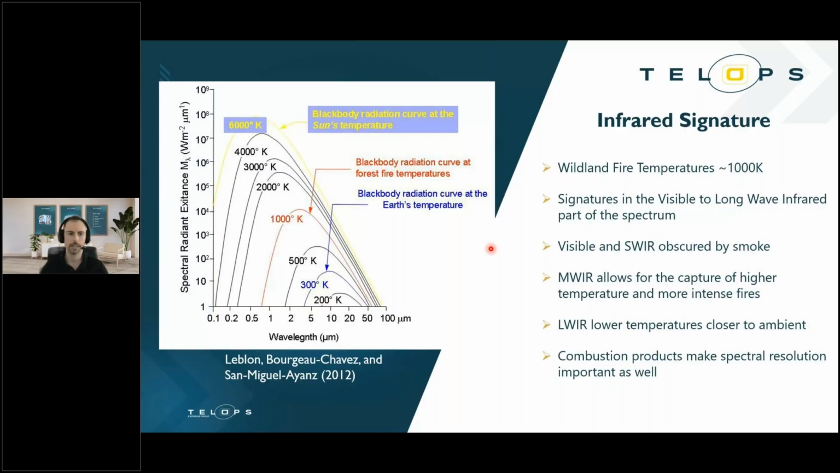And we can say that, typically, this wildland fire will be visible in the visible part of the spectrum, the short, the near, the mid-wave, and the long-wave part of the infrared spectrum. That allows us to understand where we want to and how we want to observe wildland fire.